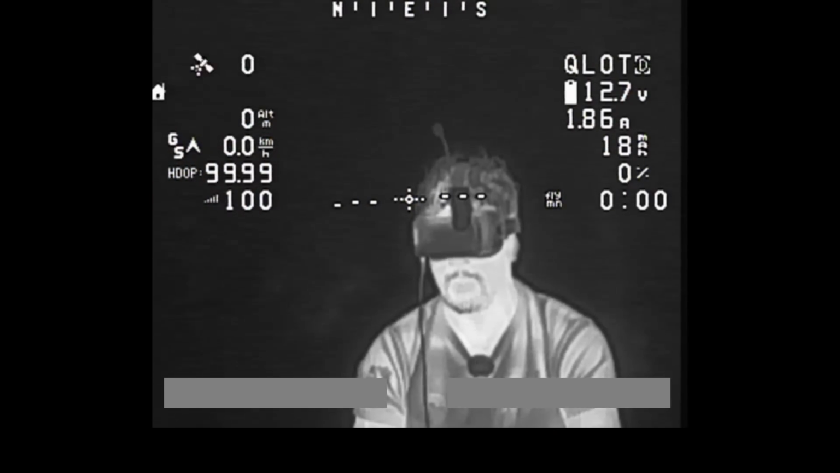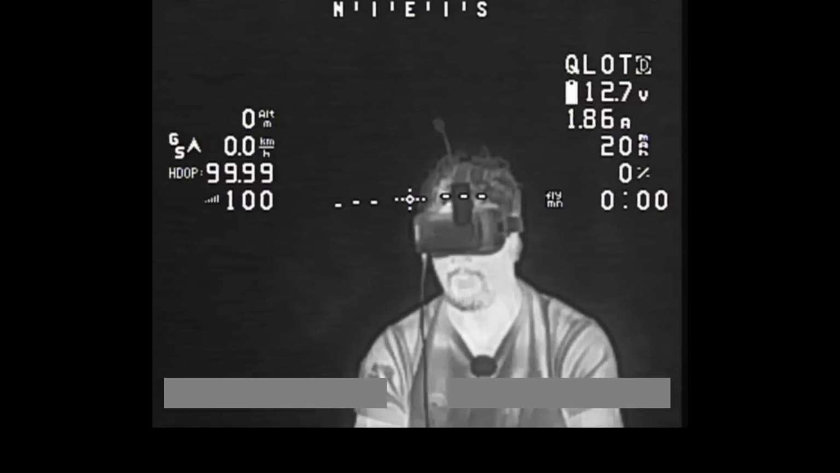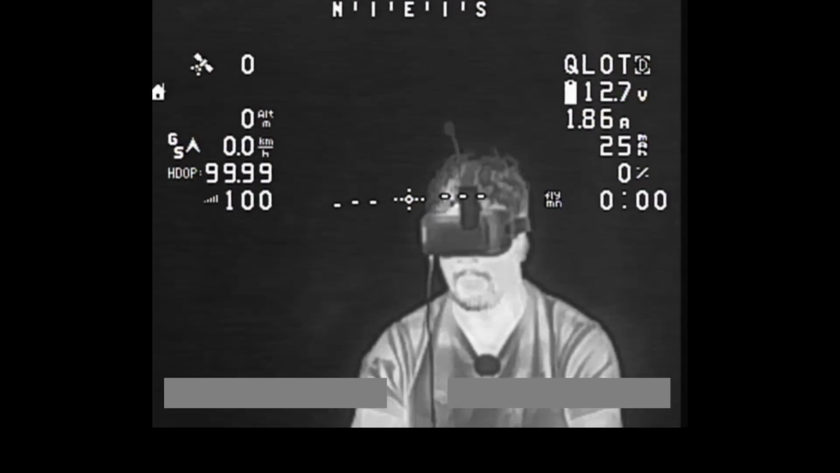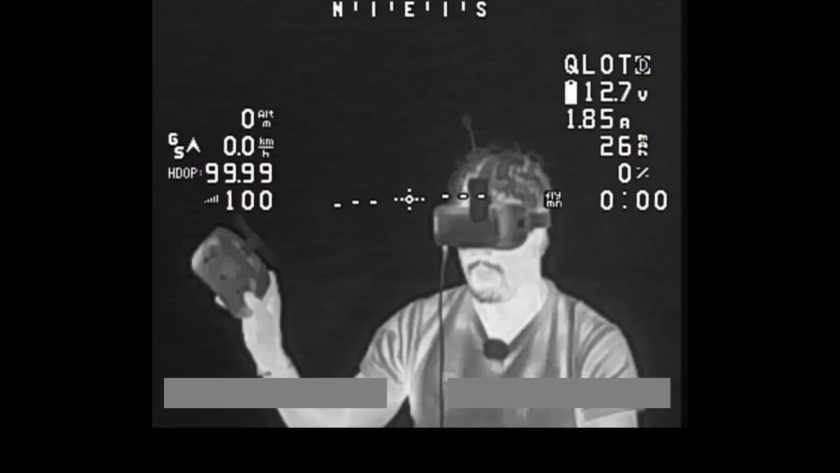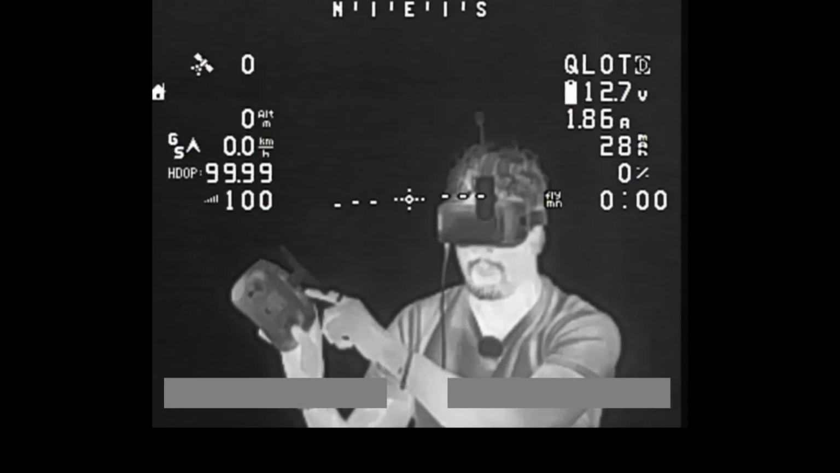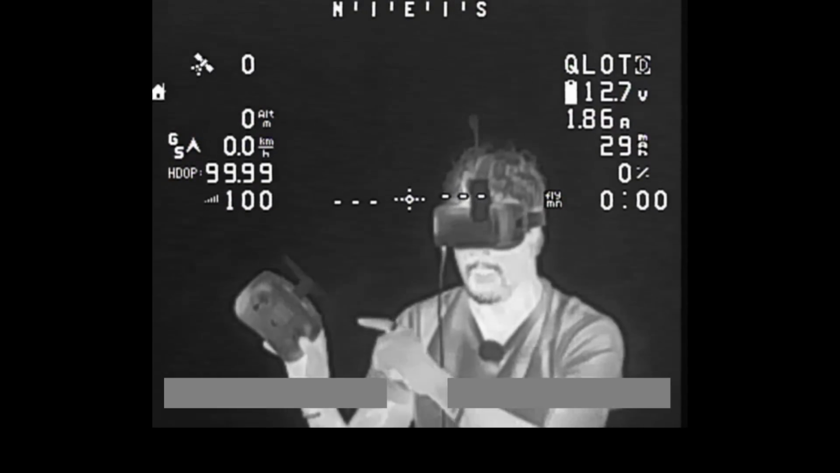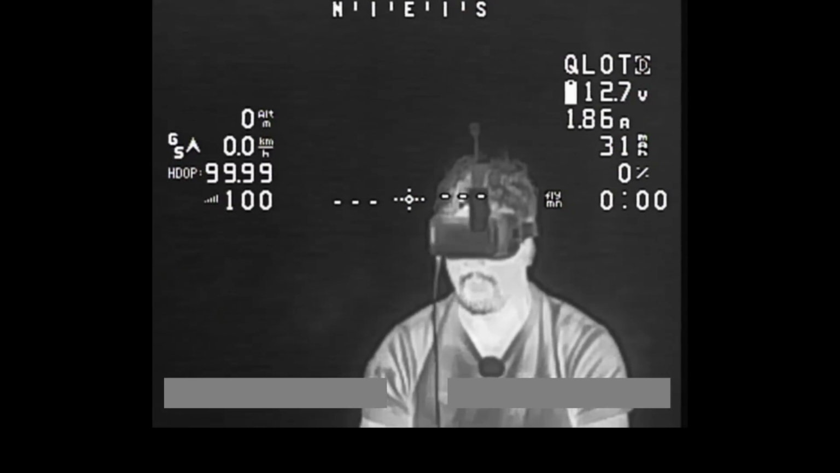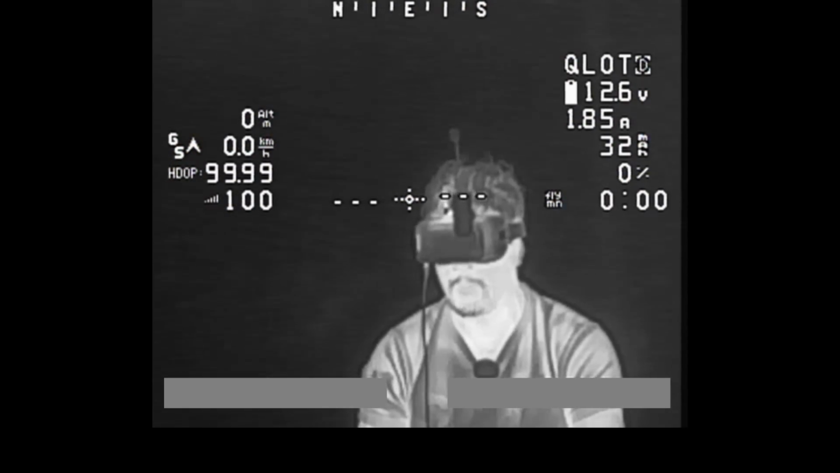Alright, so what you're seeing on the screen now is just the image from the AxisFlying thermal camera using the default color palette mode, the black and white one where black is cold and white is hot. If you buy the camera, this is the mode that you get by default. What I'm now going to do, using my radio, is press this switch here, and it's going to allow me to cycle through all of the different color palettes that are available. I think there's 15 of them. Some are very colorful, some are not so much, but you'll see as we go.